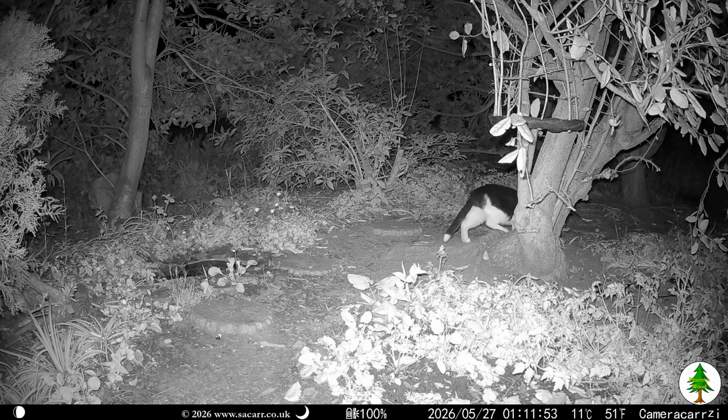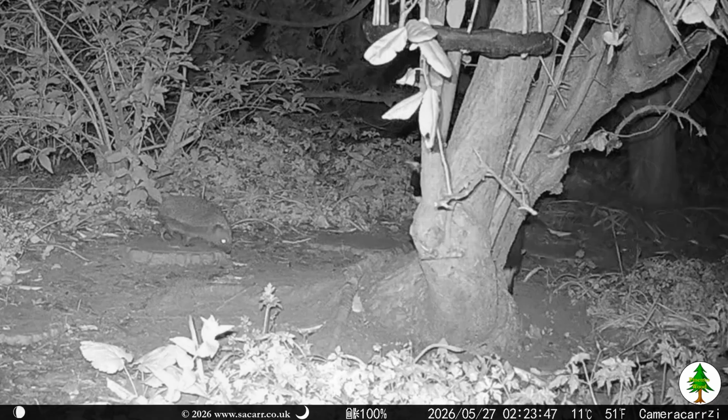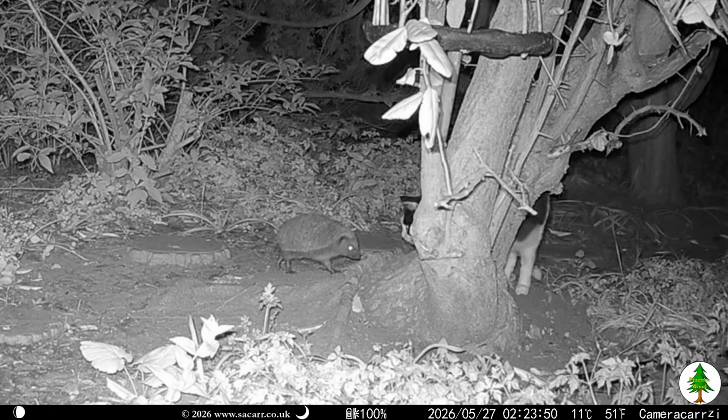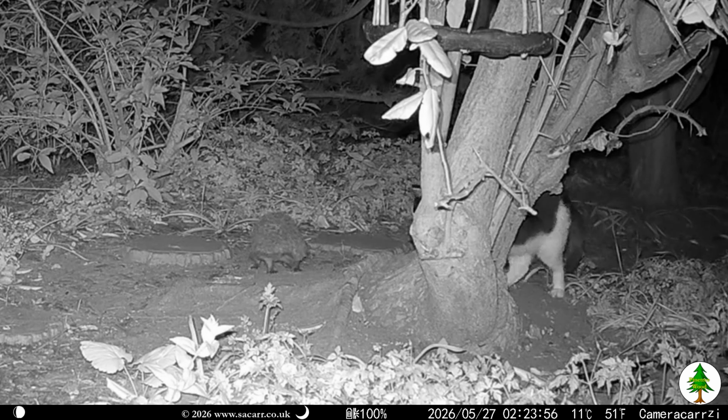A couple of hours later, not long after 1 a.m., Bandit the cat turned up. He hung around the wood for some time, though I haven't included all of the video clips. An hour later, Bandit and Cherry had a face-off, both surprising each other. They gave up and went their own way.